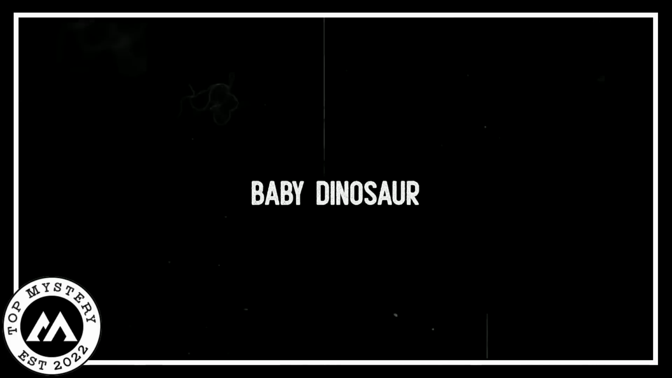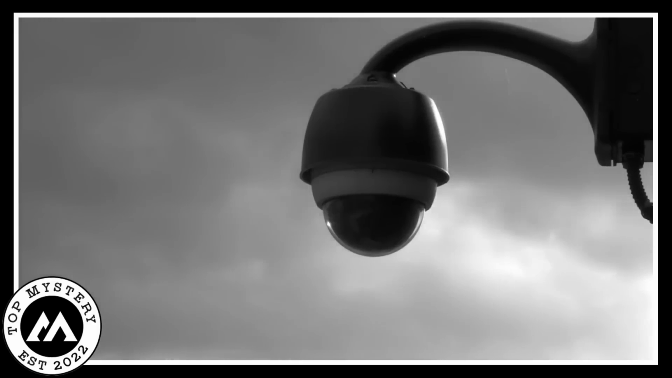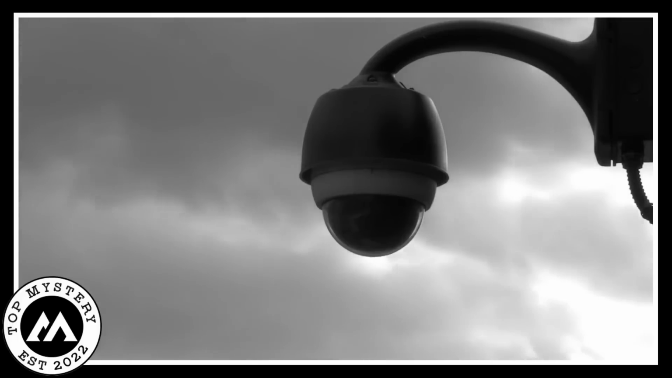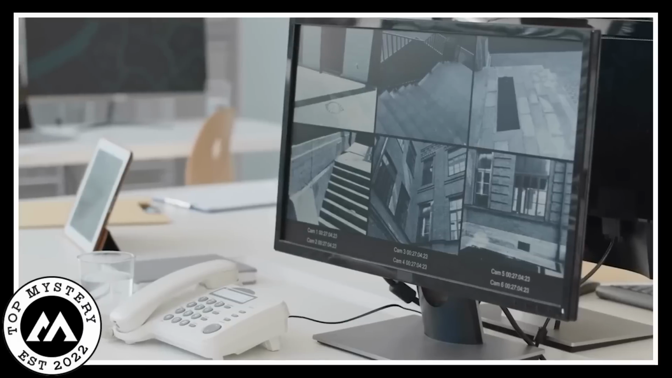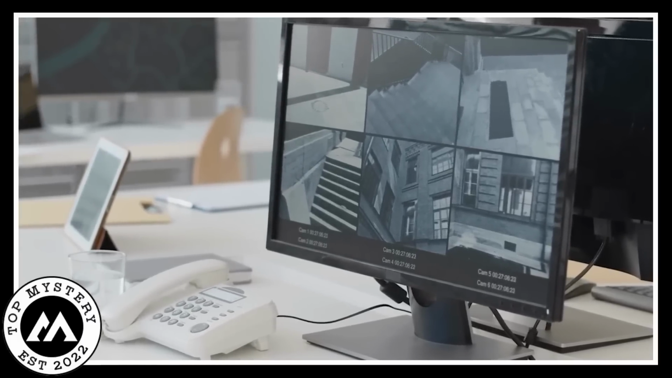Baby dinosaur. Late at night, when everything was dark, a strange event happened in a house. A hidden story unfolded on a home camera, covering the night in mysterious shadows. In this dark tale, something weird happened, catching the attention of anyone who saw the secret recording. People started whispering in the dimly lit halls, wondering what was going on. Out of the pitch-black darkness, a figure came into view.